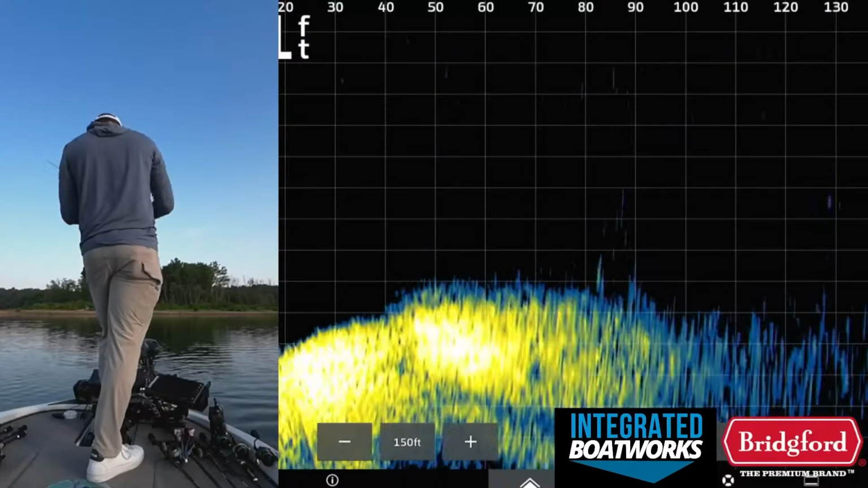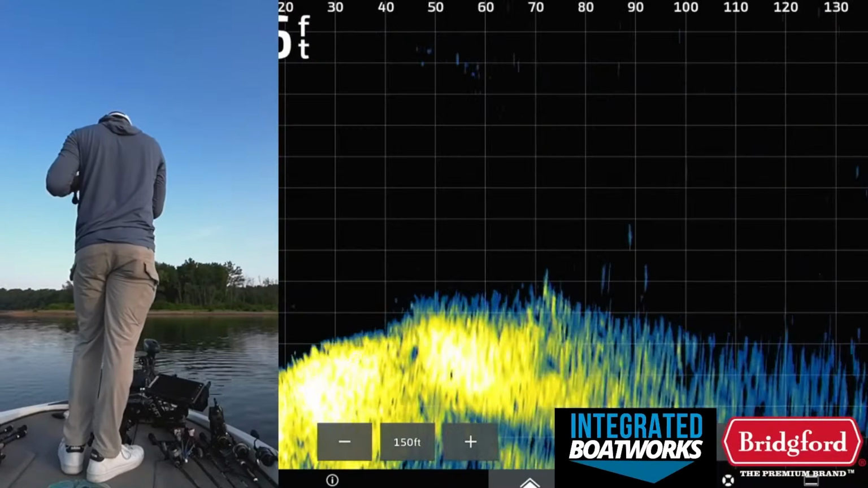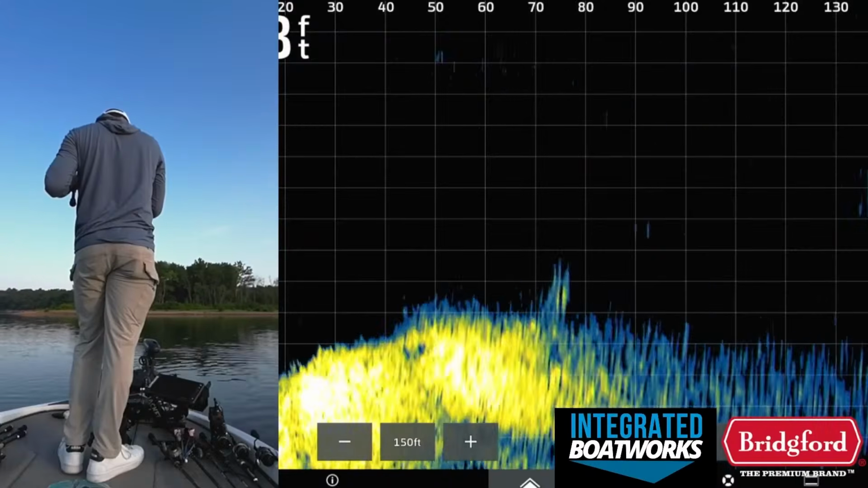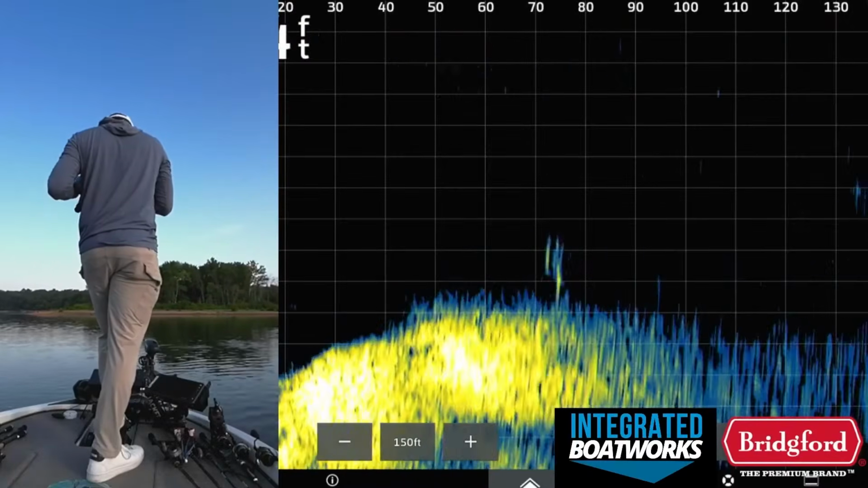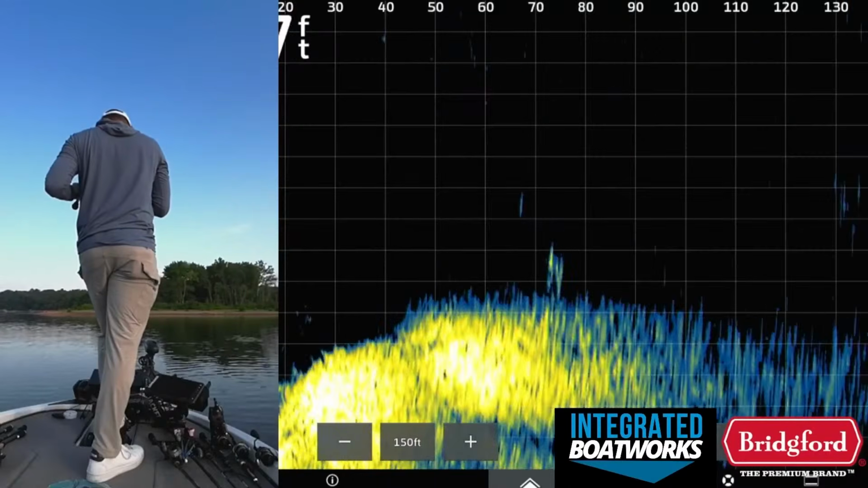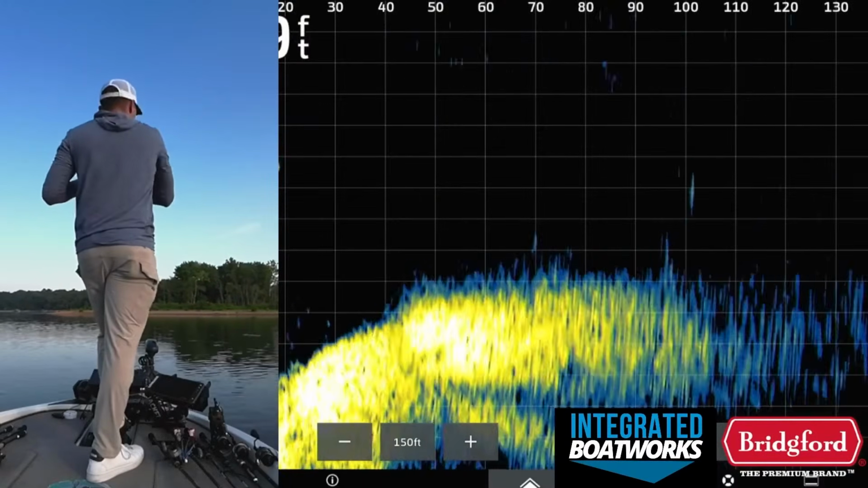Back us up a little bit. Bait's down, getting down to them. Are any of you gonna bite? Golly, there's a bunch of fish busting around.